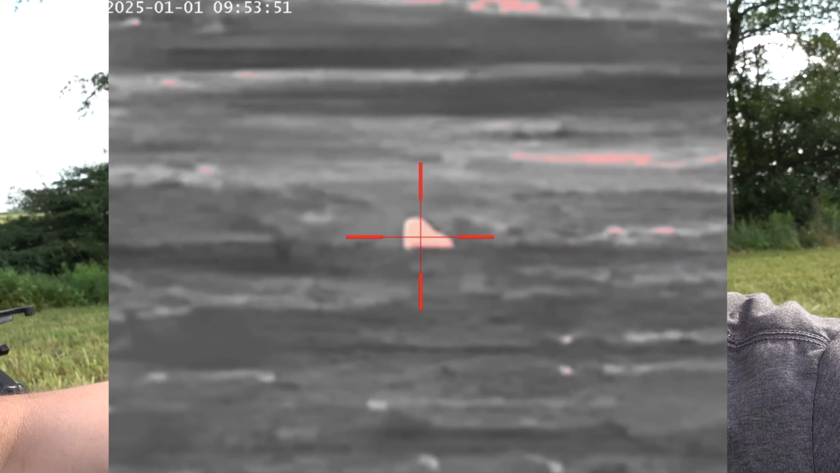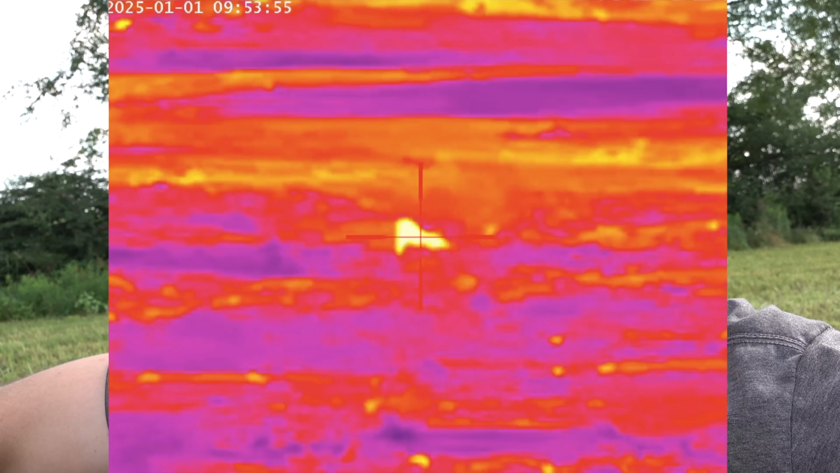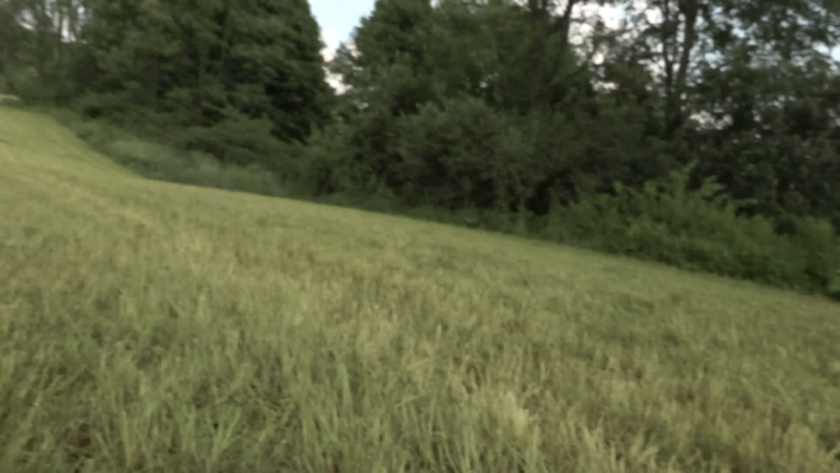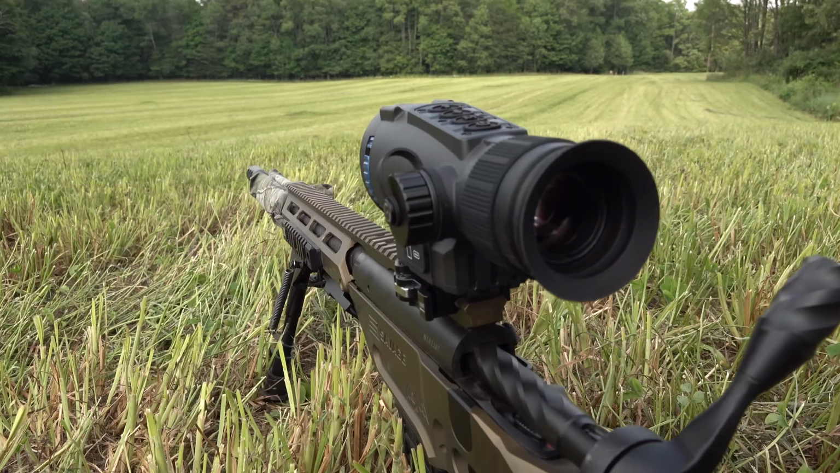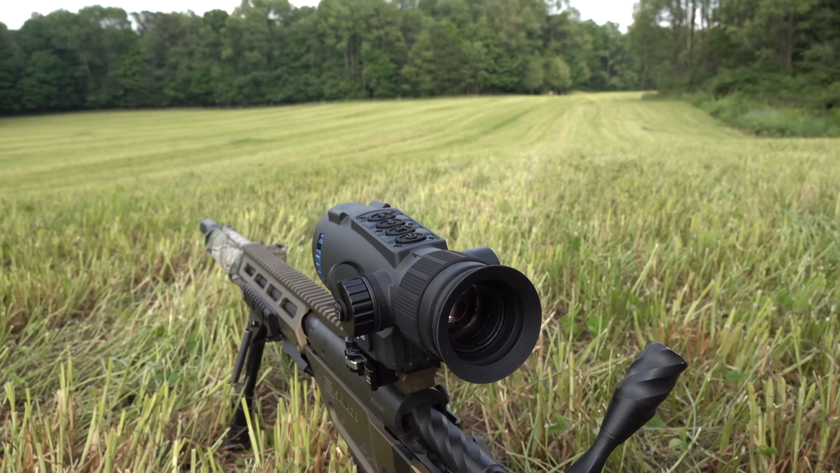And it's cool for scanning the edge. If there's a woodchuck head popping out that you wouldn't otherwise be able to see, that thermal picks it right up. So there's some pretty big advantages to shooting them with a thermal. I've never done it before, but I might be onto something here. I'm really happy with this thermal so far. It's pretty darn cool.